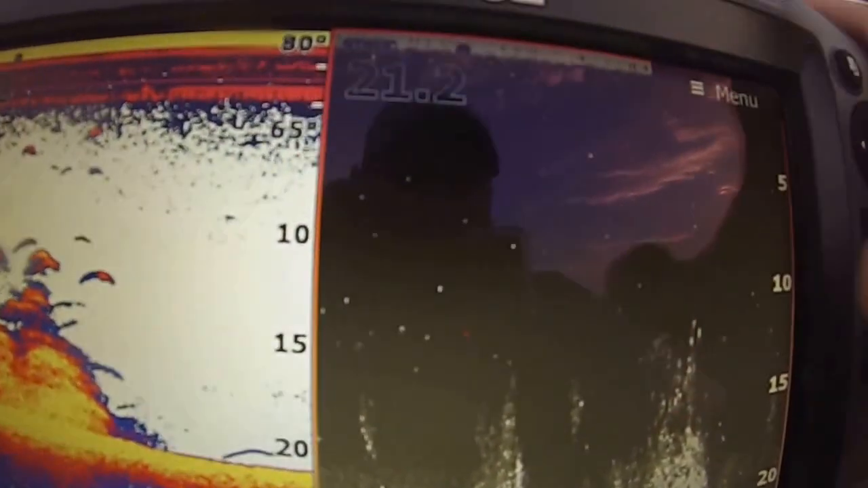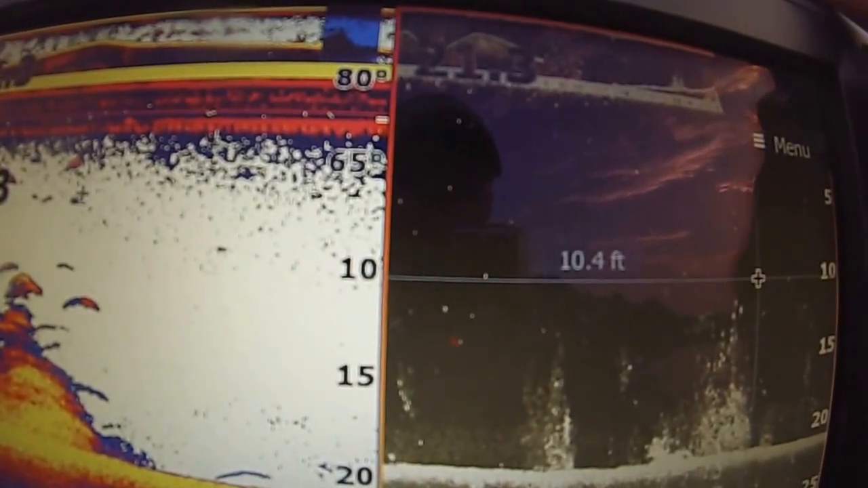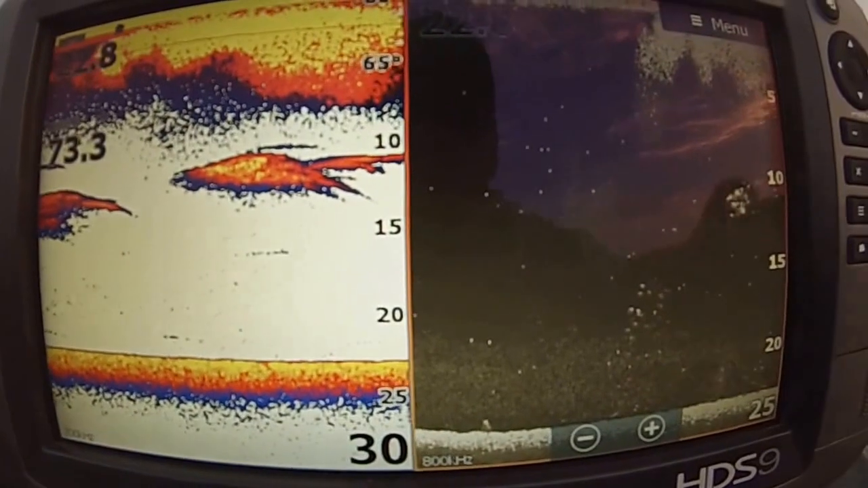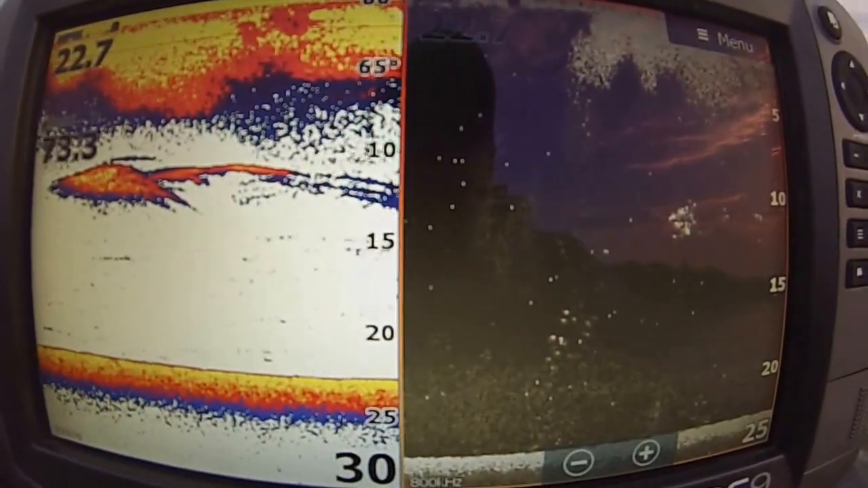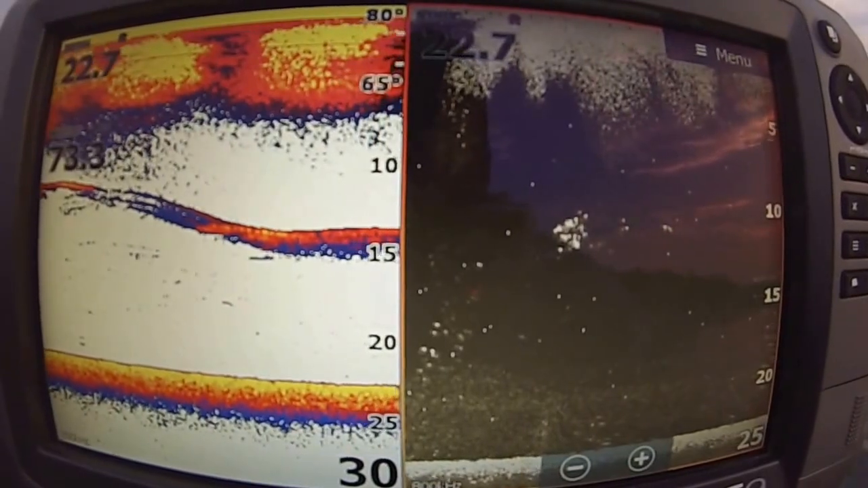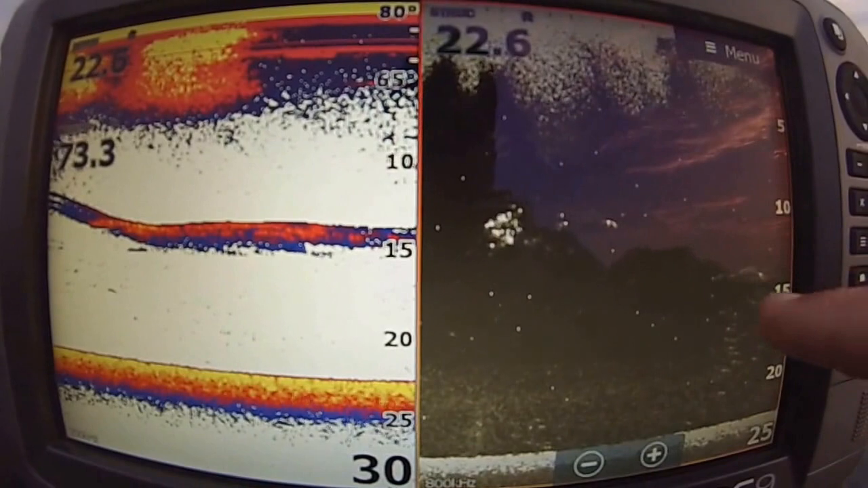Looks pretty good. These are probably bass actually here, those three dots. That's a good looking shot right there. There's some shad balls. That's my wash from where I just came through. But there's bass in here feeding on them.